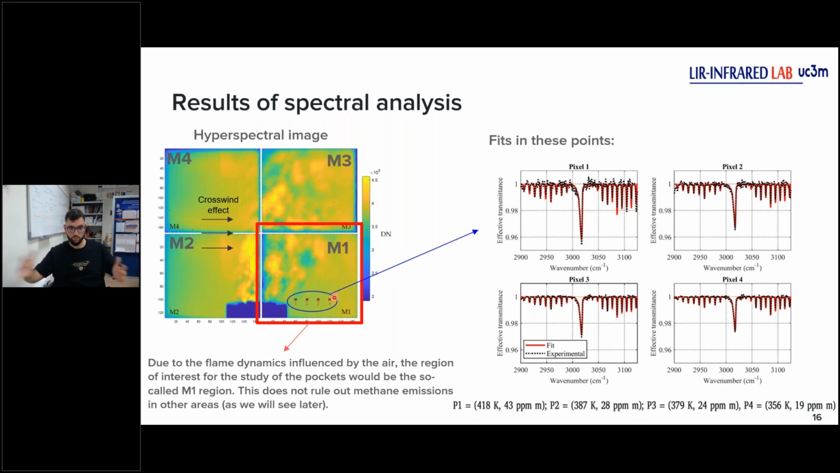It's background, and we can see perfectly the methane. So it's unburned methane. We are generating this type of unburned fuel.